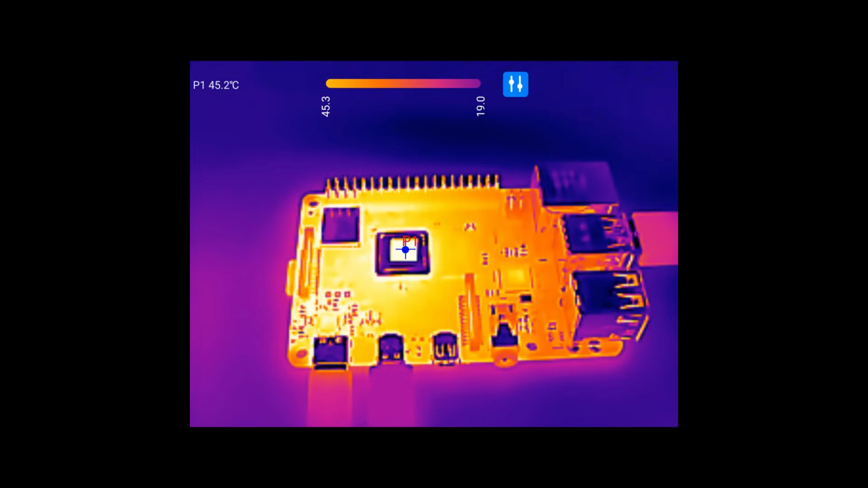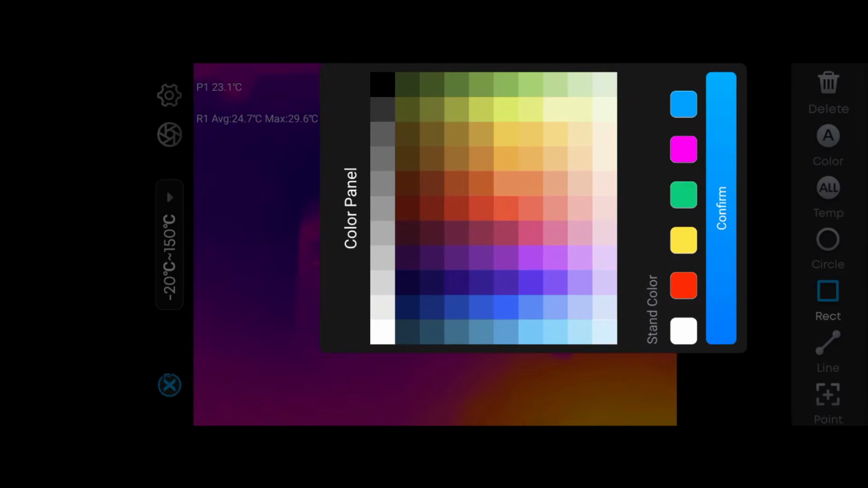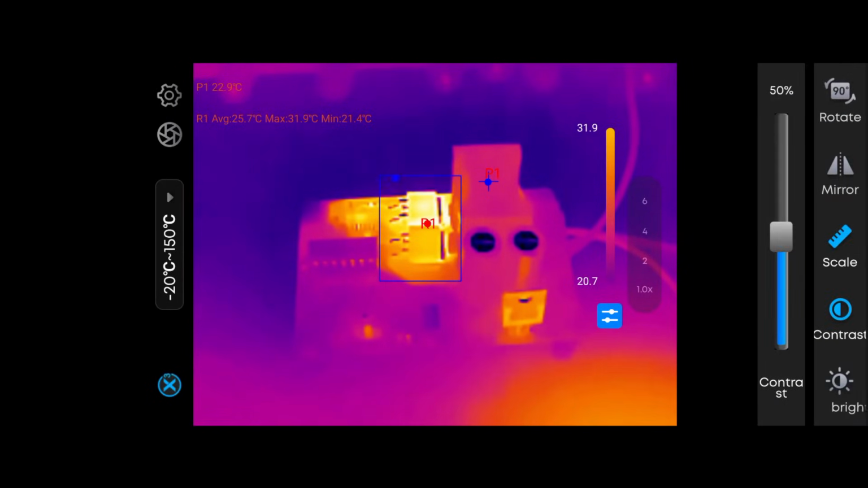in different ways. To start off, you can place a point that you want to take the temperature of. For example, here I'm taking the temperature of the core of the inductor. Then you can also draw some different shapes like a rectangle or a circle, and it will give you the minimum and maximum temperature within that shape's area. For example, here I'm outlining the two transistors, and the maximum temperature is from one of the two transistors, the one on the back, while the minimum temperature is just going to be the background in this case.